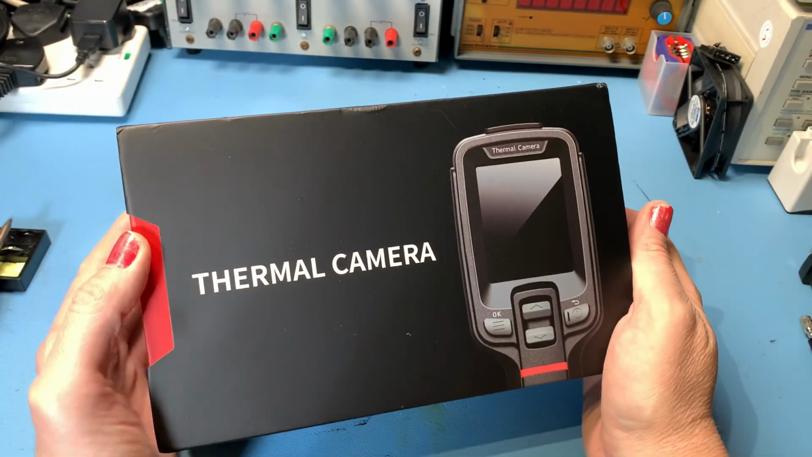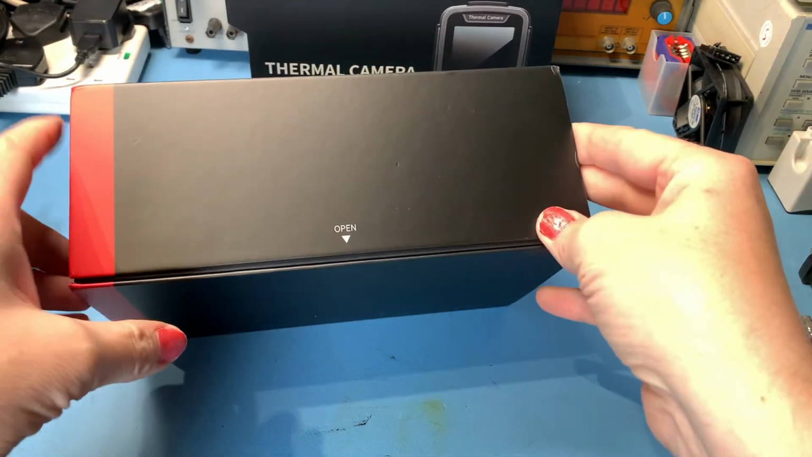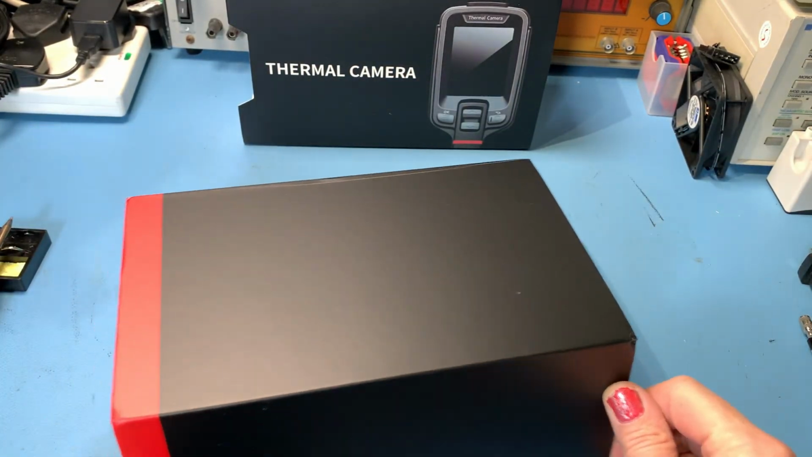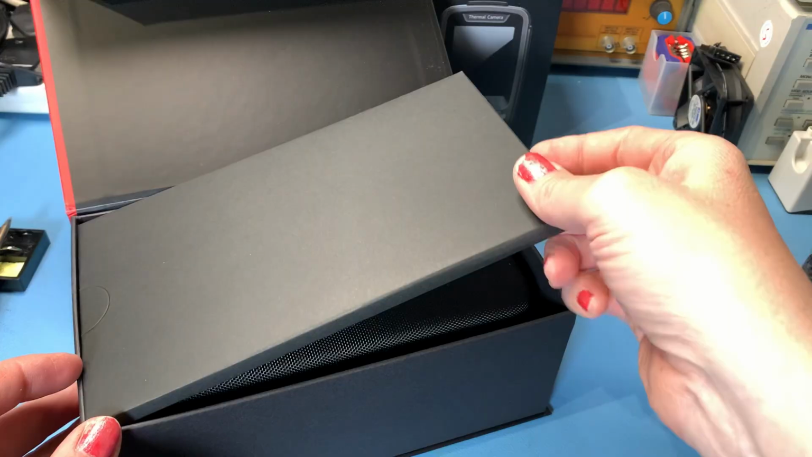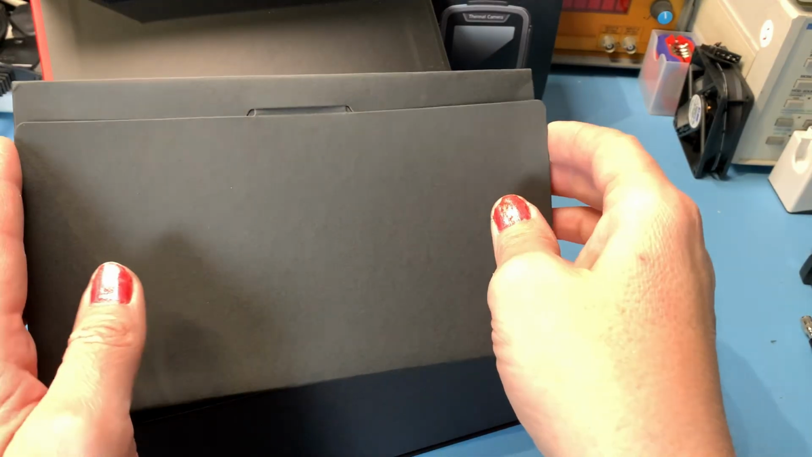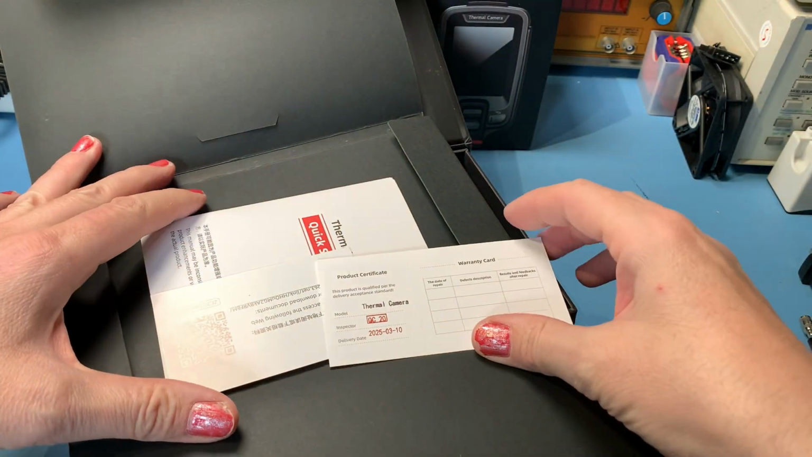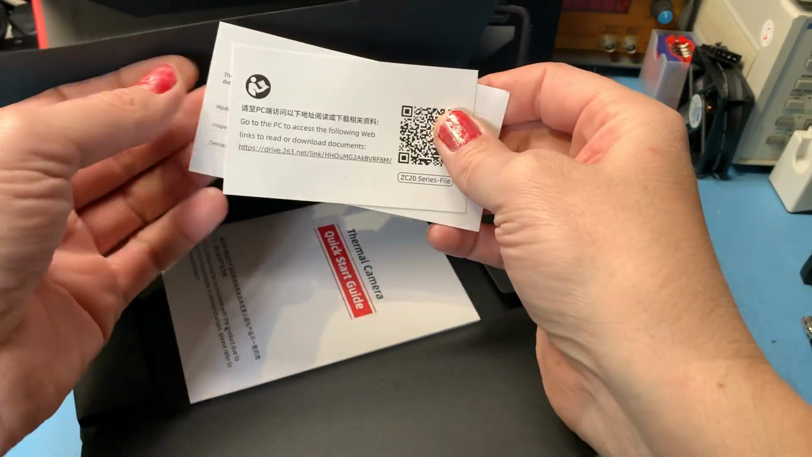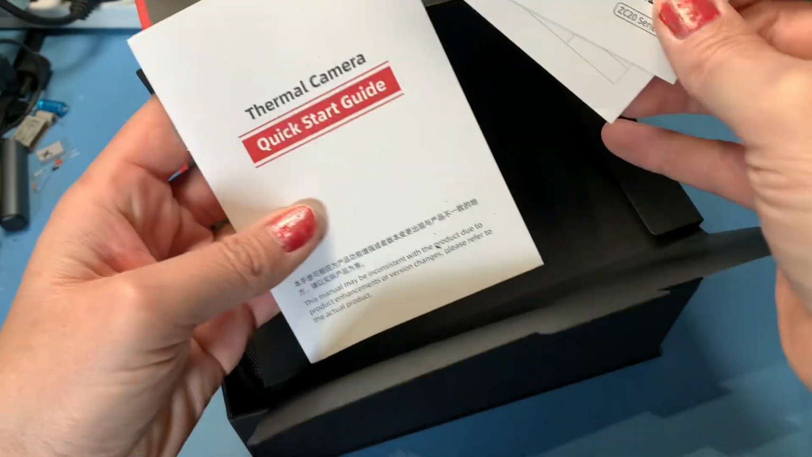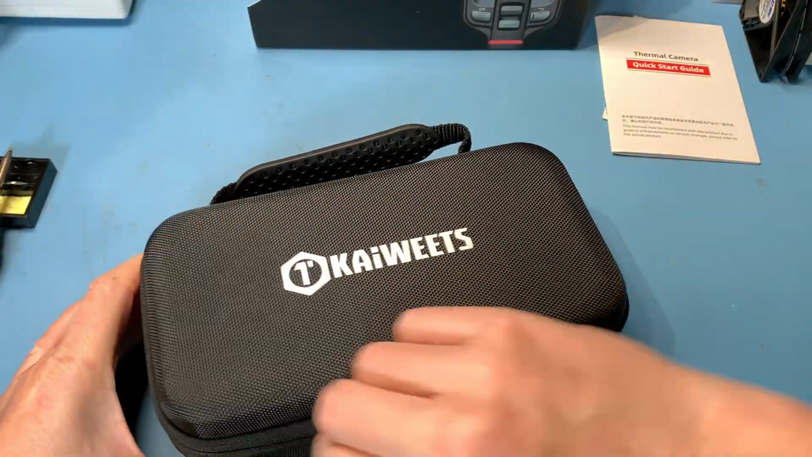Right, let's see what we've got, shall we? So I believe this just slides out. Now then, there's the clue. Open sesame. Right, what have we got? Let's have a look. We've got a box. What have we got? Instructions, product certificate, warranty card. Okay. Web links to read and download documents, the warranty, and that's the quick start guide. Okay, so what else do we have? We have a case. Right, let's see what we've got inside.